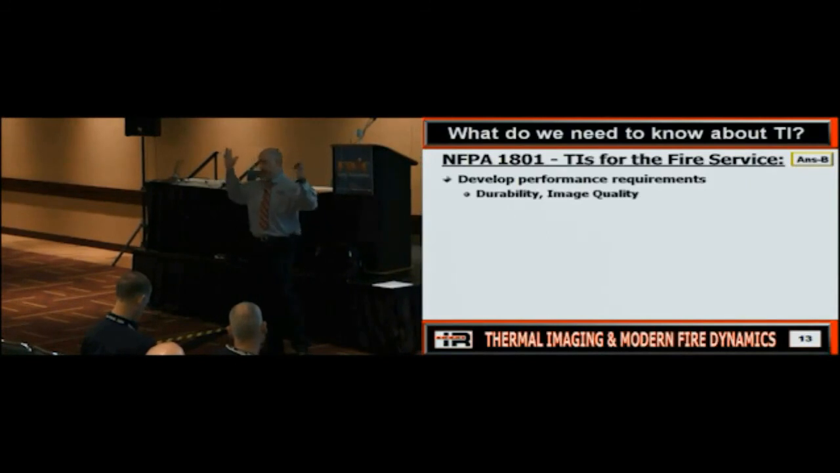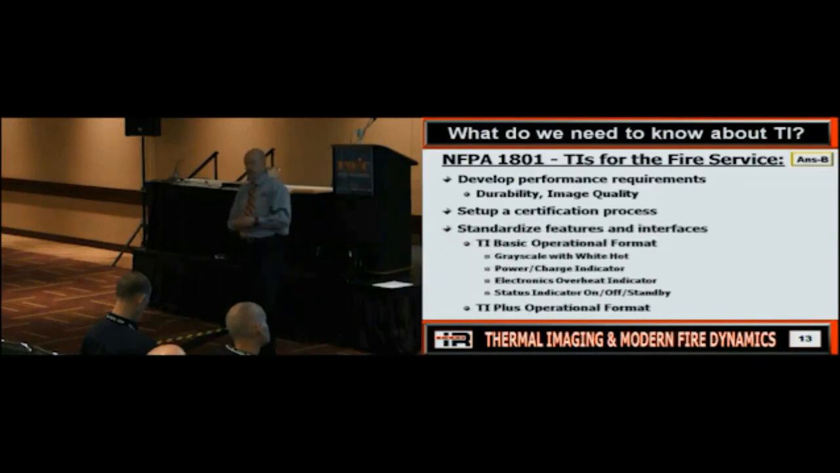They were made to whatever standard somebody wanted to make them to. Fortunately, now that the standard is out, you do have a camera that can withstand falls and heat and bumps and bounces just like the rest of your gear can. So that is an advantage to that. The other issue we ran into, and that's getting the certification, was using it.